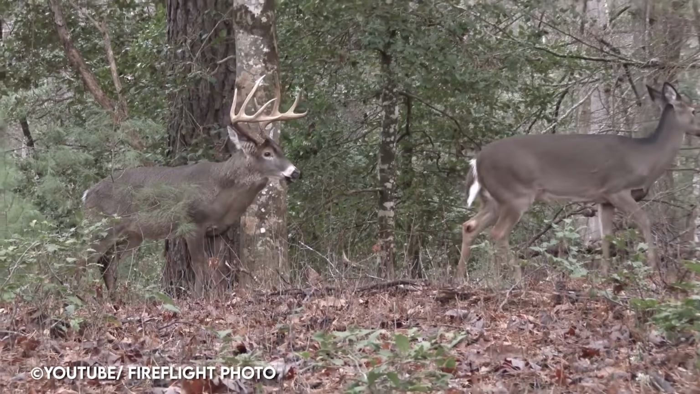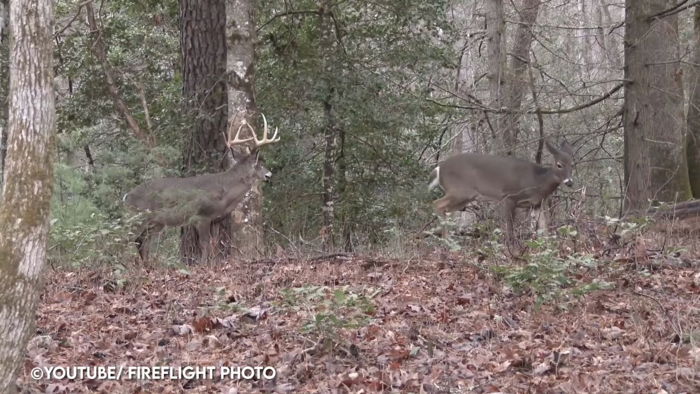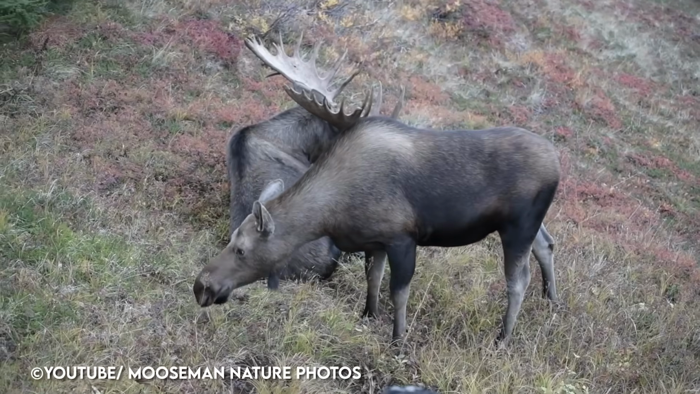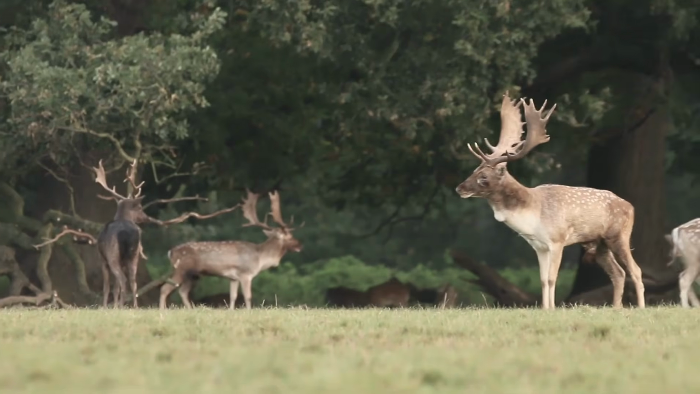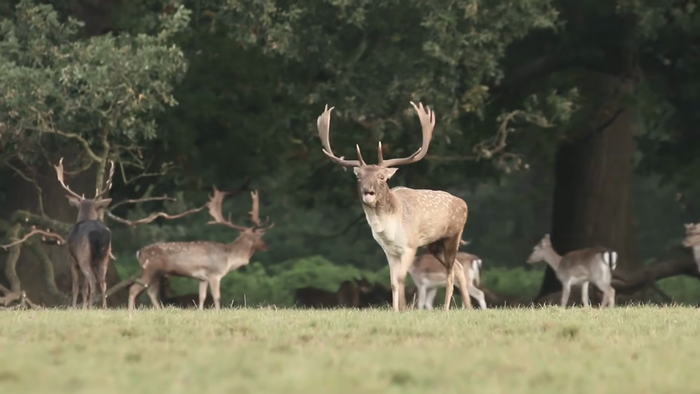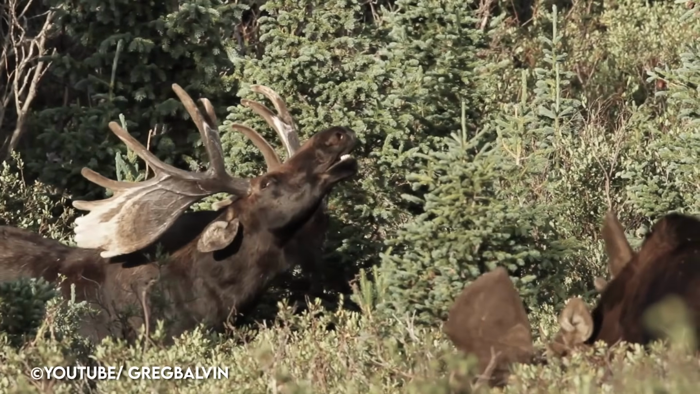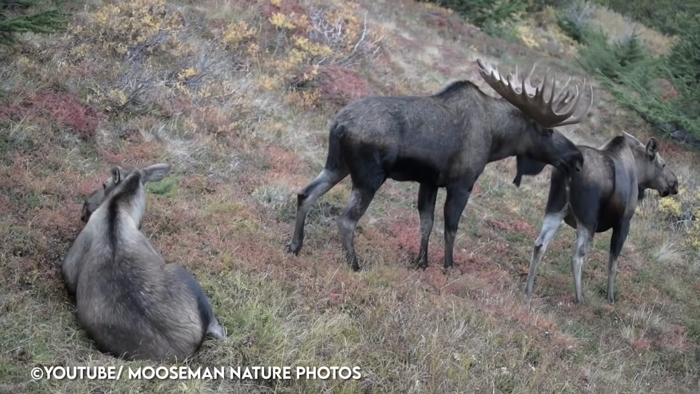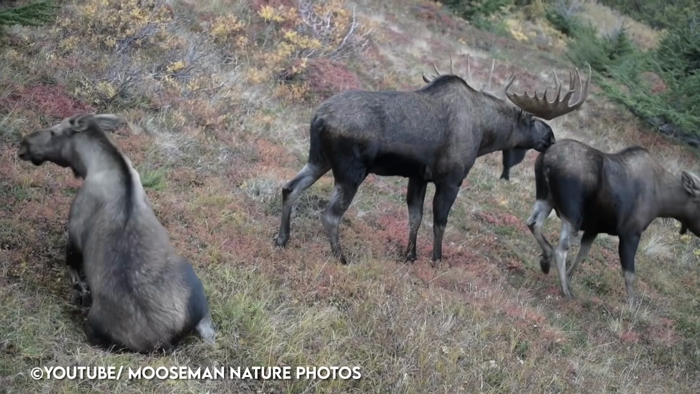Rut, or rutting, is a term used to describe the behavior of deer or moose during the breeding season, when males pursue females that are in estrus and ready to breed. Some hunters believe the first rut happens when the cold snaps. Regardless, the first sign of rutting behavior is often sparring amongst the bucks. These spars are usually short-lived, high-intensity pushing and shoving matches.